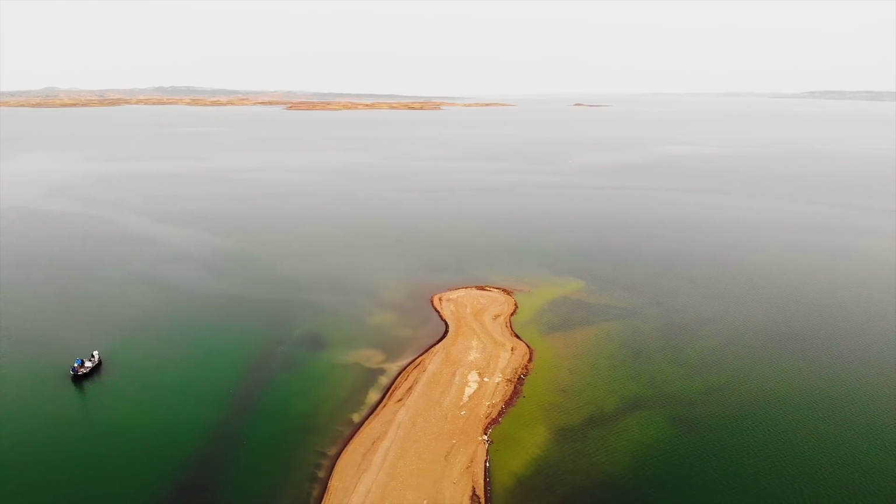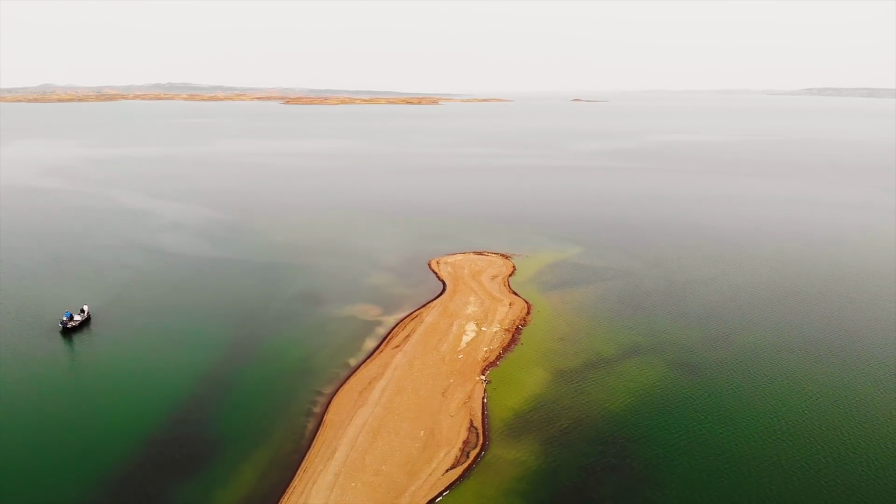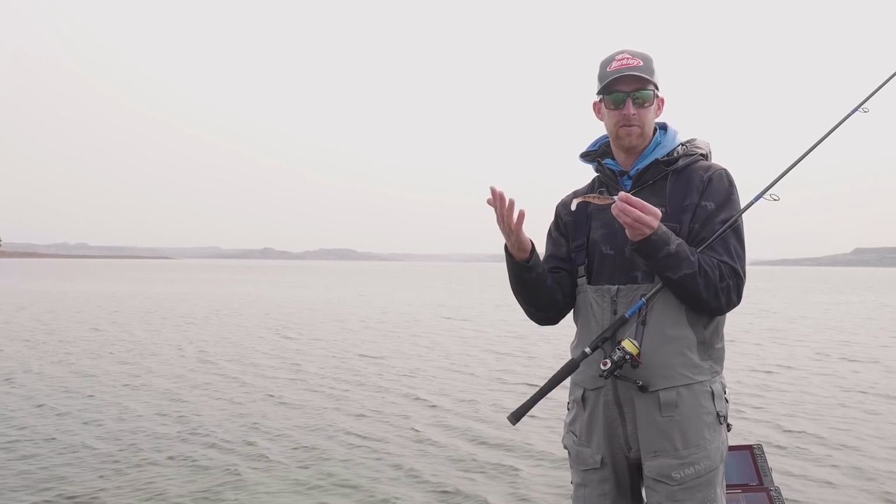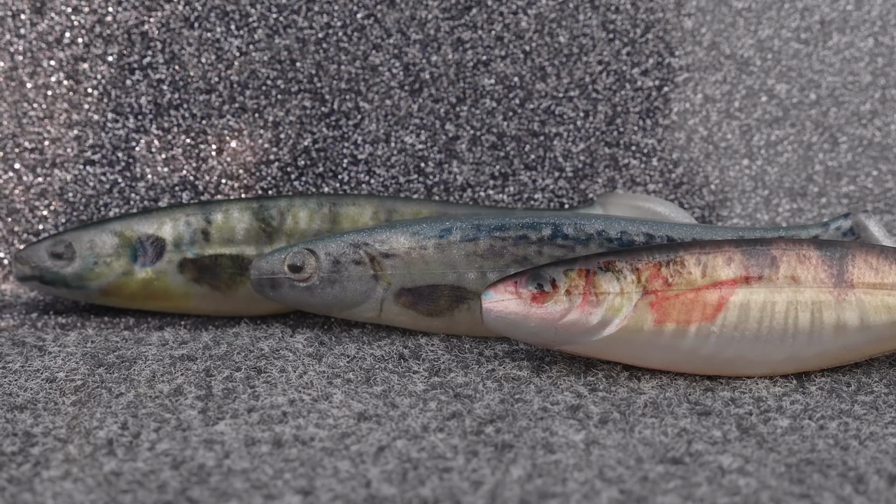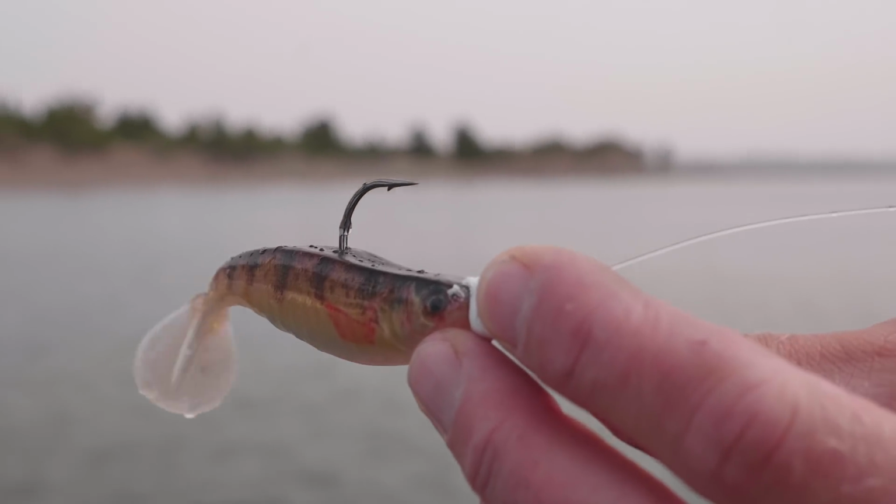There's a couple key variables that can make your success when using a Champ Swimmer. One of them is clear water. The clear water allows that natural bait fish look of these baits to really shine. If you're in dirty water, you'd probably use something brighter. In clear water, you can use the perch, the crappie, any of those natural HD printed sides on these things, and it's really gonna get you more bites.